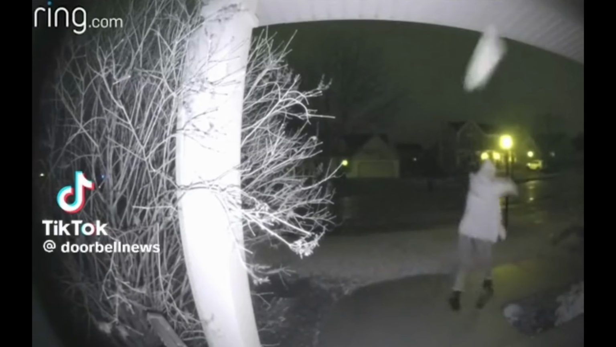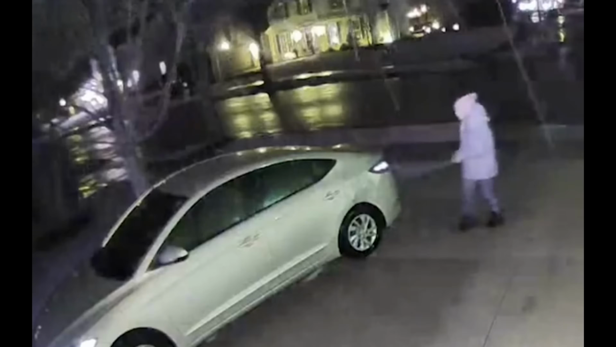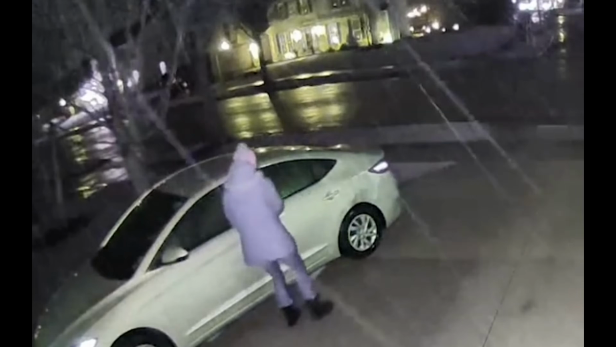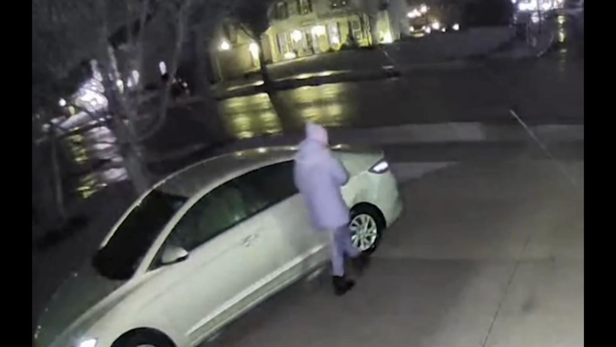What we didn't know initially was that she had a big rock or at least something heavy in her hand. For some reason, she approaches the doorstep and chucks it, completely shattering the front glass door. But she's not done yet. She grabs the rock and retreats. But as she walks away, she stops and walks up and down the side of the car, scratching it thoroughly. Then she walks away like nothing happened.